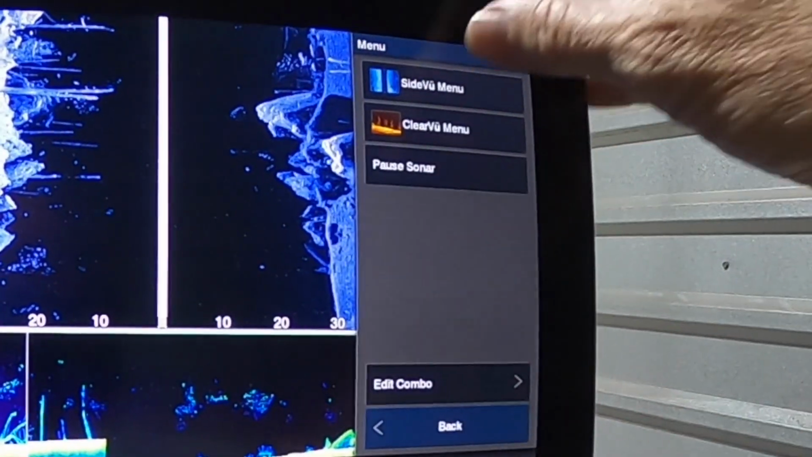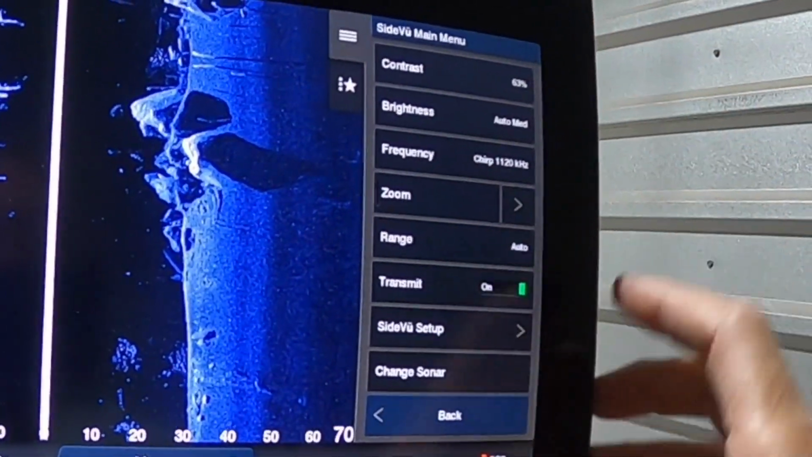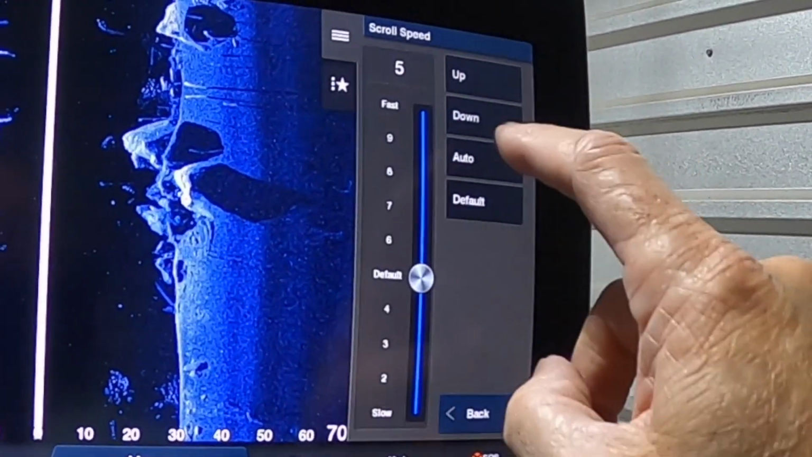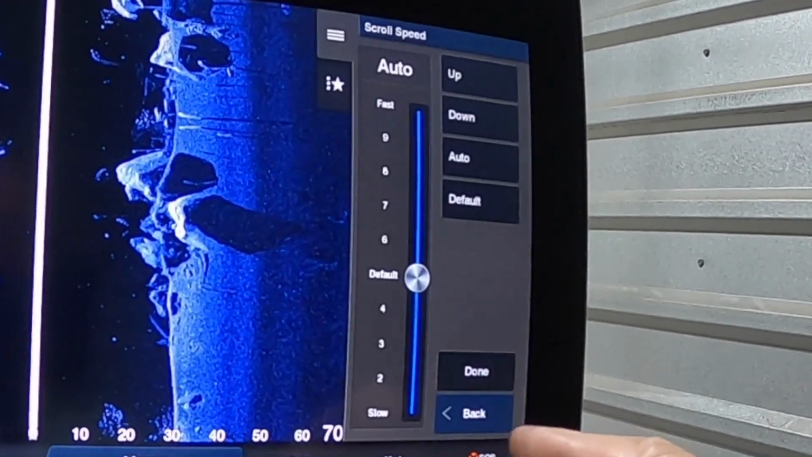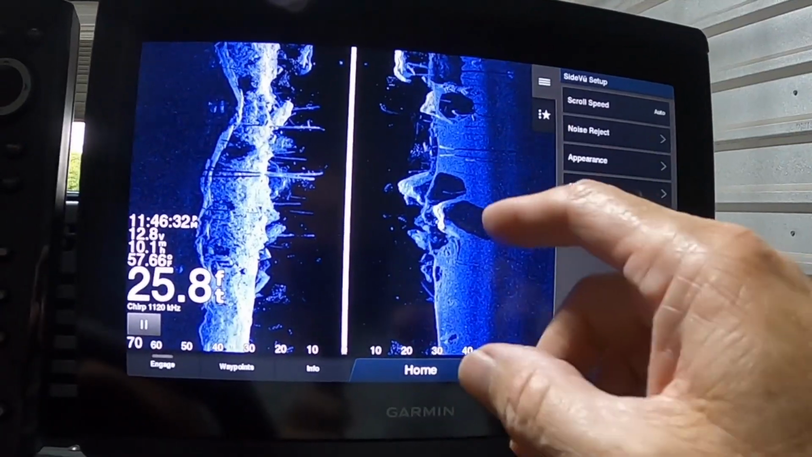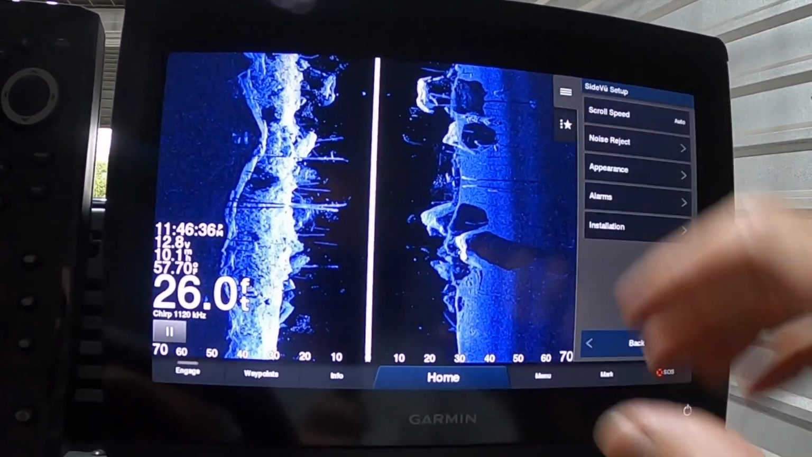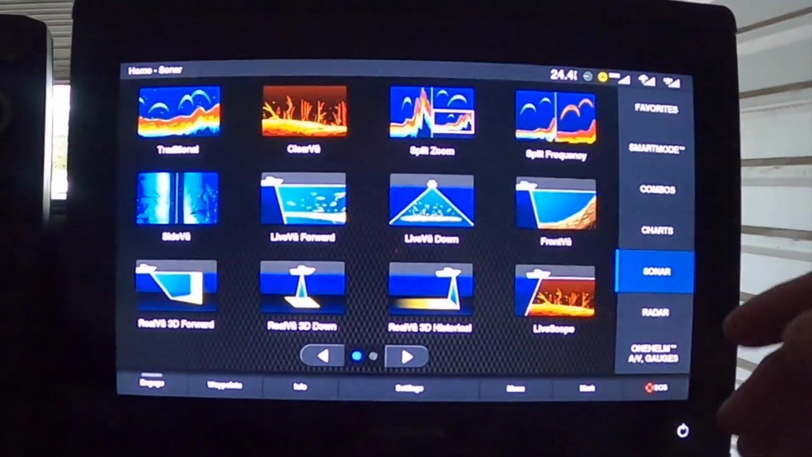So you press menu, and you say I want to adjust my side imaging. You go down to side view setup, go to scroll speed, and you tell it auto. It's got a GPS unit in it, right? So it's going to know how fast the boat's moving, and it's going to match the boat speed with the speed of the chart to give you the best possible view of it. So again, just some additional little things to make it easier to use the unit.